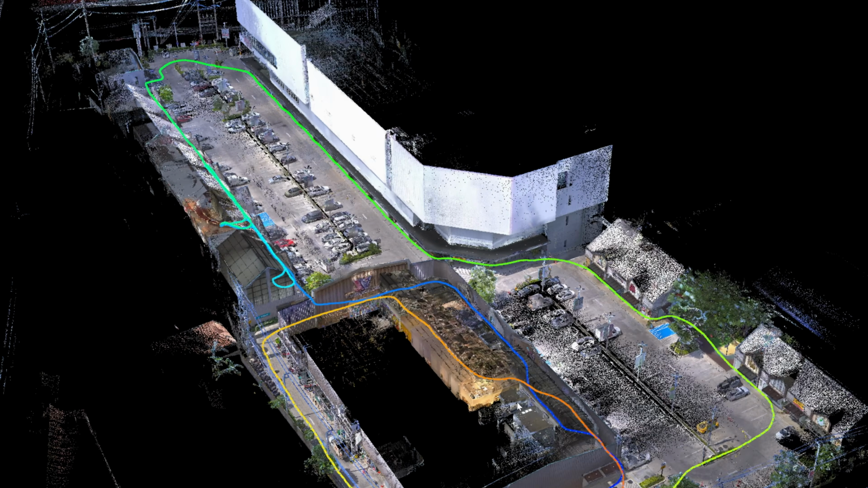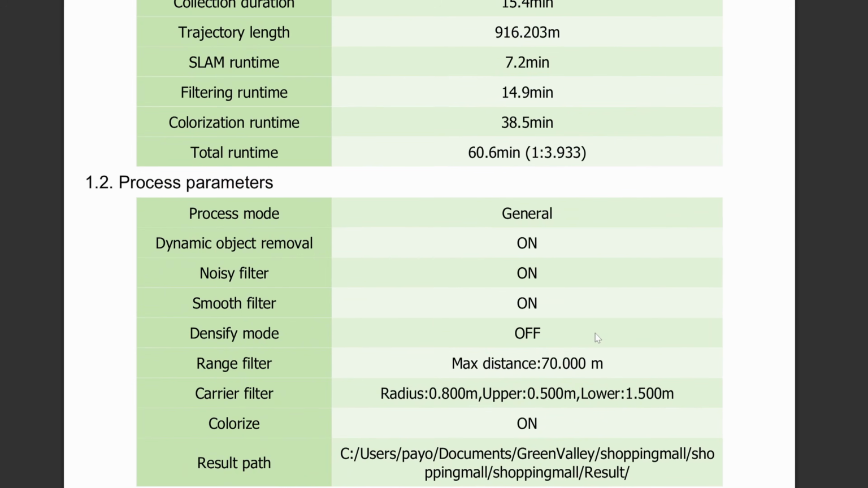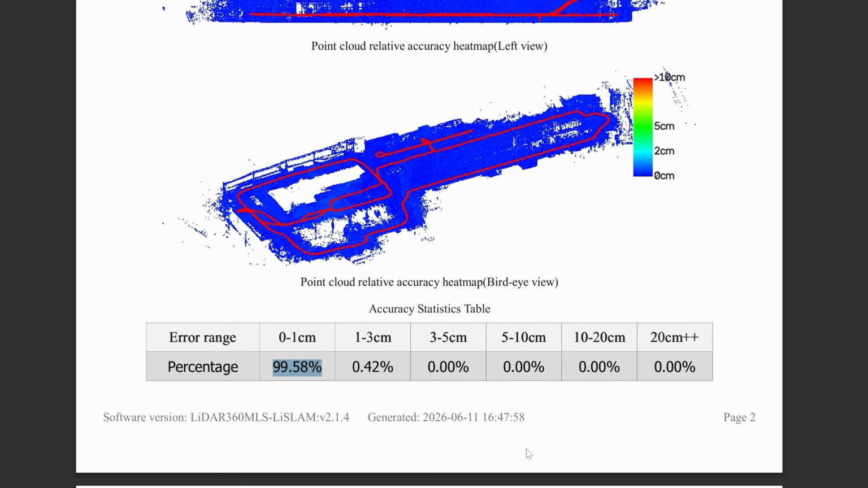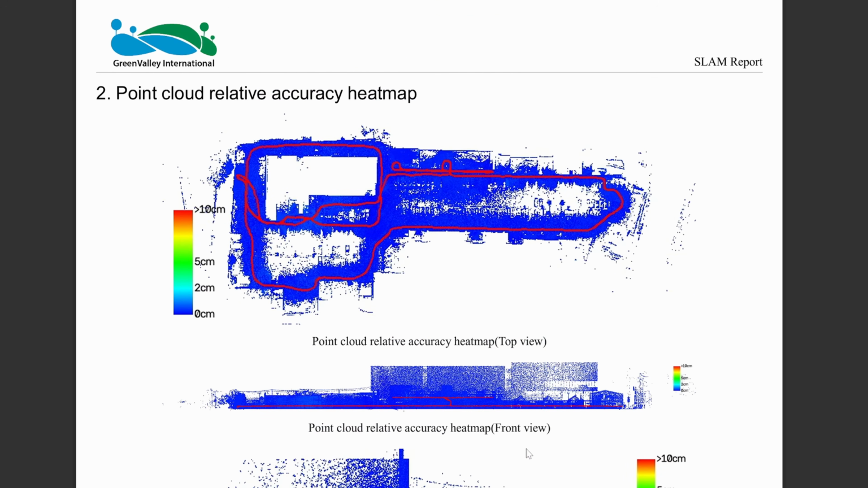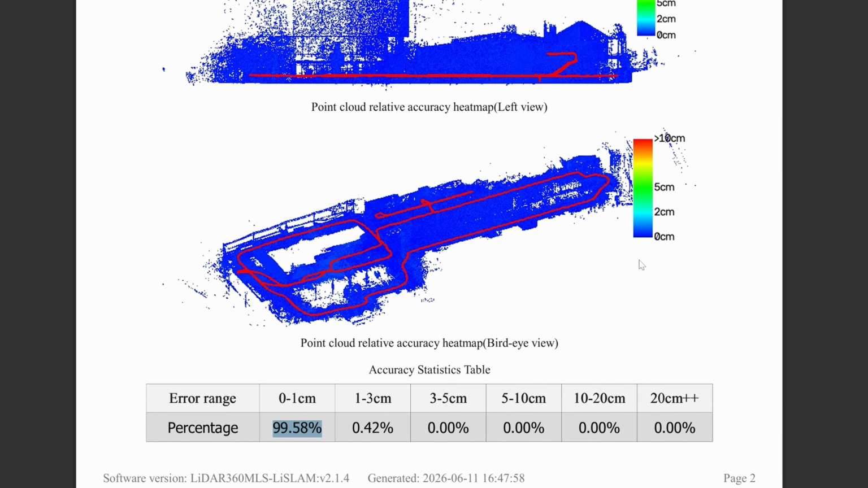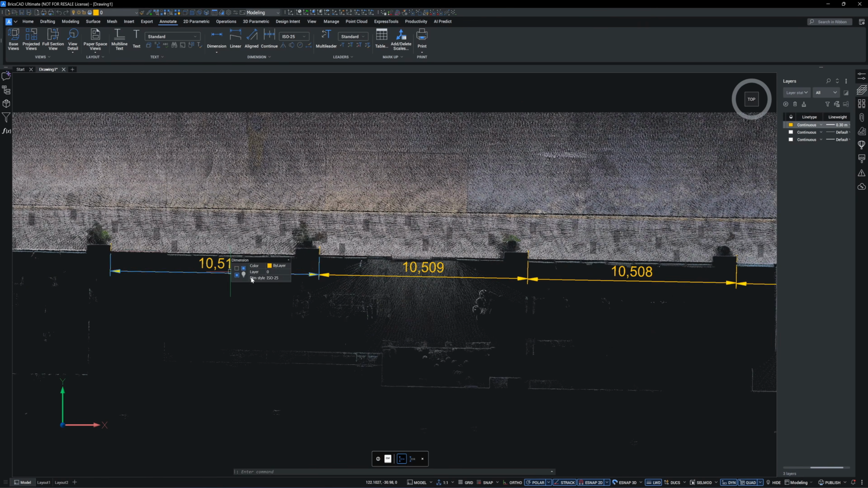And here's the scan trajectories. I also went up to the second floor of the shop area. This scan is 900 meters long, and it took about 1 hour to process the data. The report shows 99.58% of the area under 1 centimeter of accuracy error, but as we have already seen, those reports aren't entirely reliable. So I imported the scan data into BricsCAD and measured the precision of the column spacing.